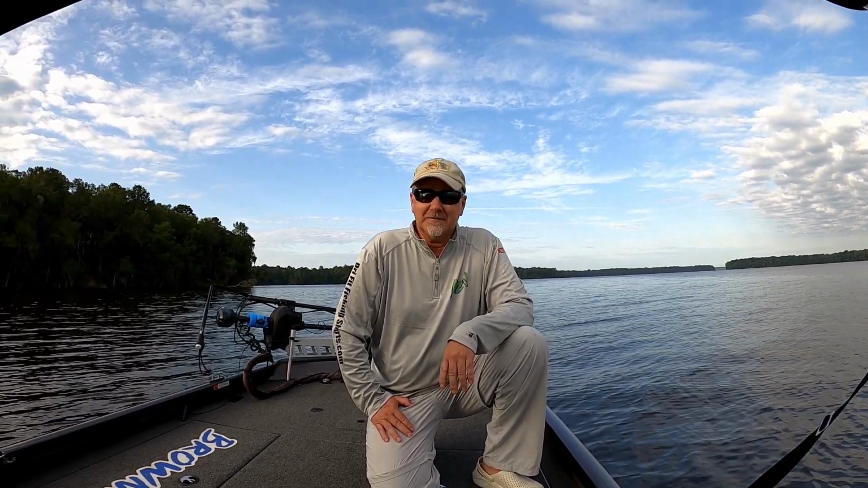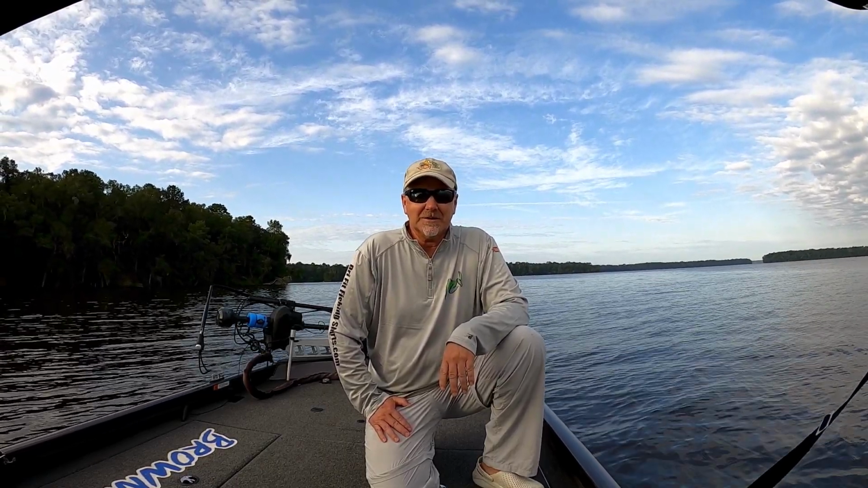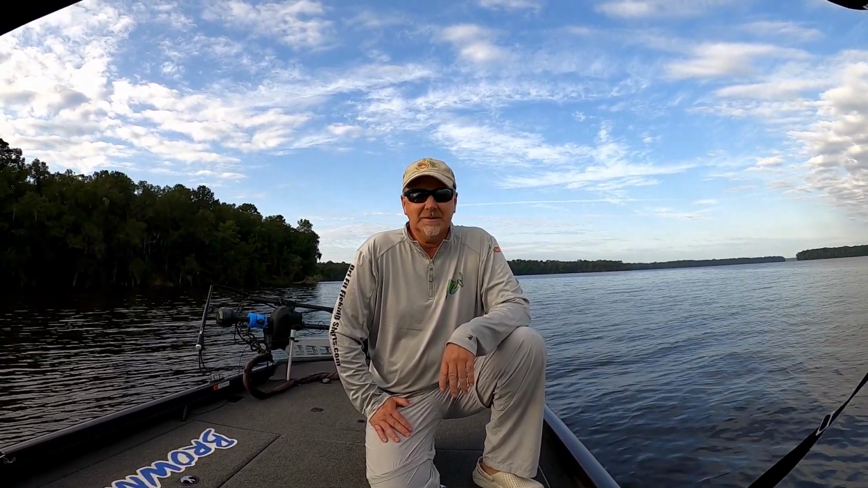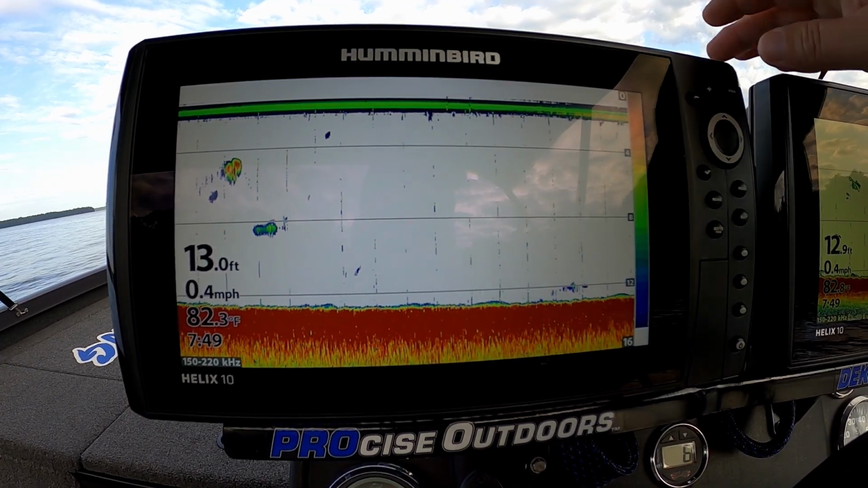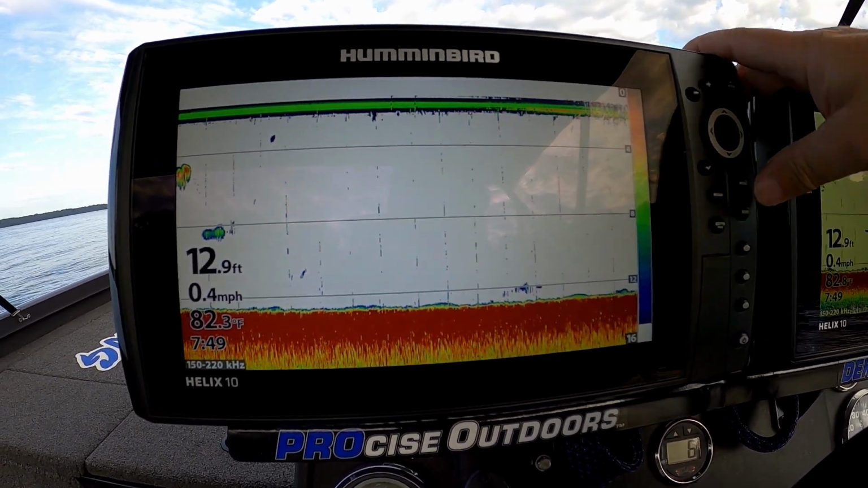Now I don't know how this Gen 4 is going to work with this old Gen 2 transducer, but we're going to give it a try this morning and see how it does and see what it looks like, and I'll show you how simple it is to set one of these Humminbird Mega side imaging units up to see crappie. So hang with me. Alright guys, hopefully you can see that. We're going to start right here and we're going to go ahead and get our presets on this thing.